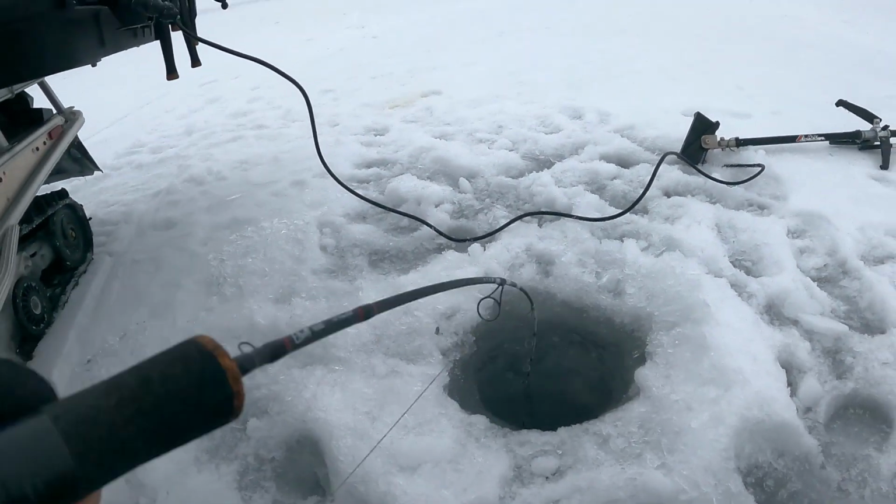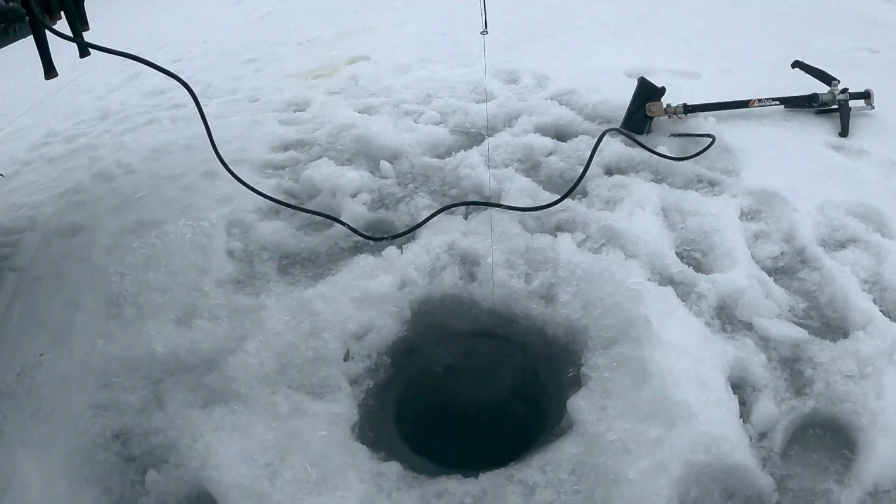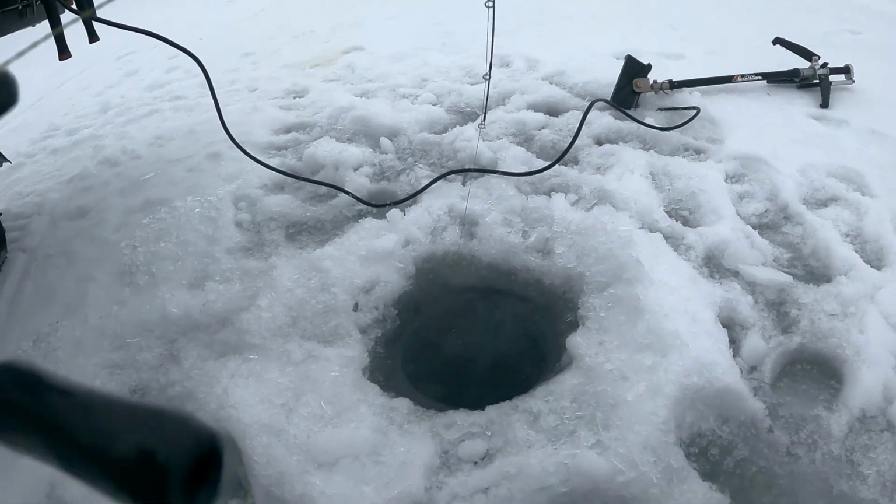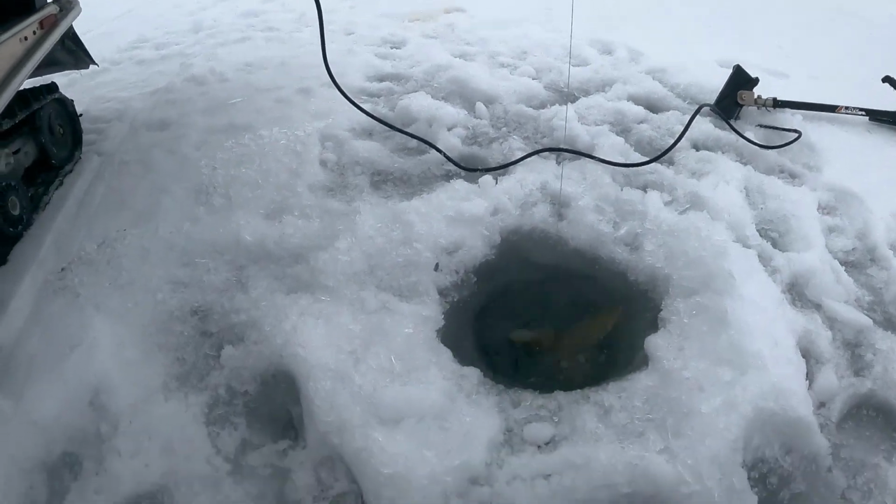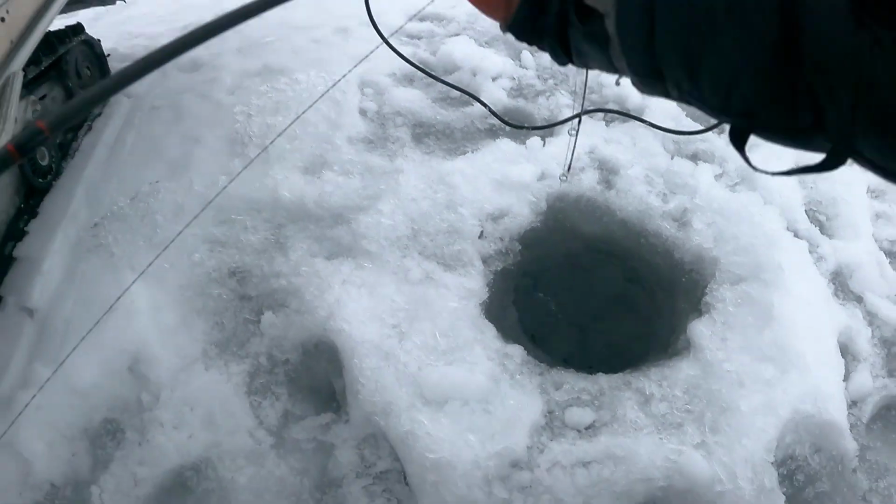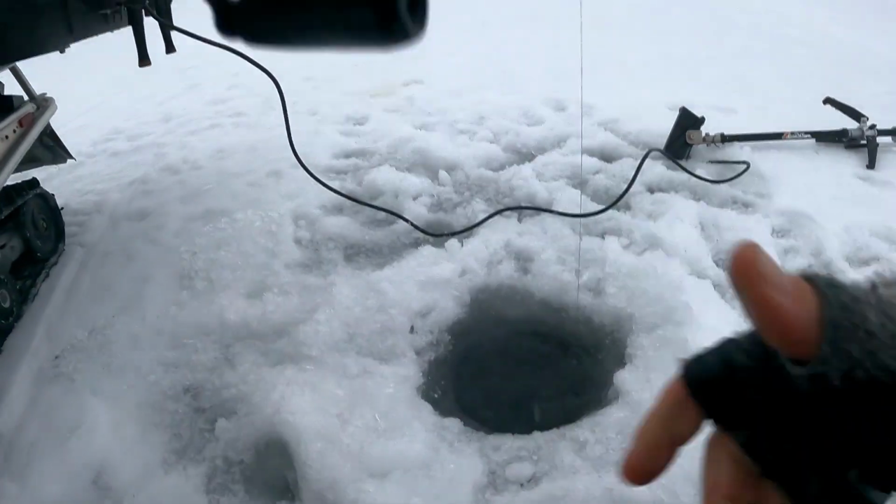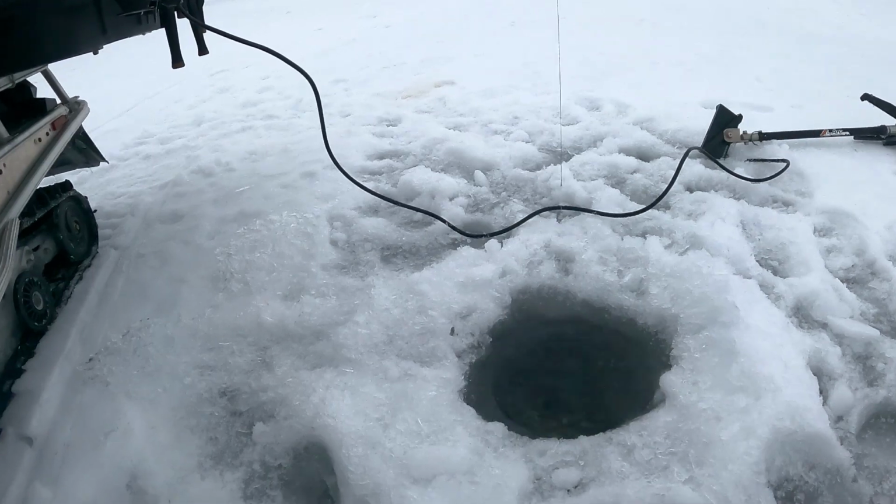Of course, you're not able to see any of this. There we go. Oh, that one came in and just crushed it. You bet. Oh, he's twisted up in the tail. Oh, it's so nice to have a rod with some decent give in it for right at the hole like this.